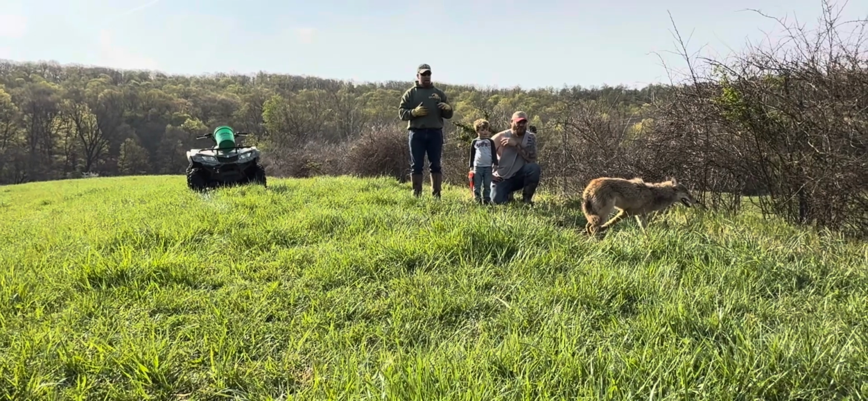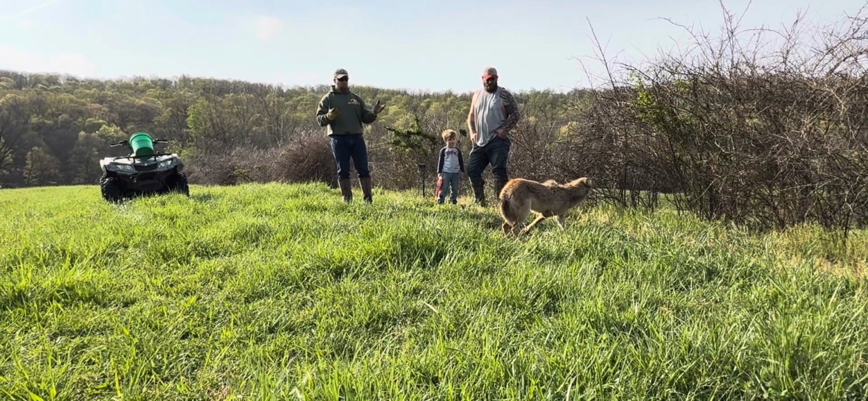As you can see, and as you'll be able to see through some of the videos that he has on a cell cam, they fight the trap for a minute and then they just sit there. You can obviously see he's got his tongue out, he's not in any harm. It's just holding him there. And that's what it's supposed to do.